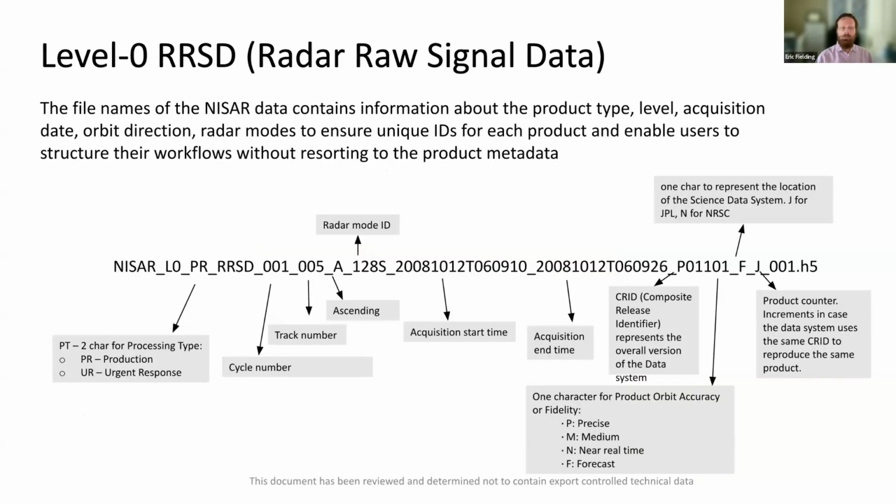The NISAR file names have a very long file name that has a lot of information. The first part being, of course, the name of the satellite, the level number, level 0. There's a code here for whether it's regular production or urgent response.